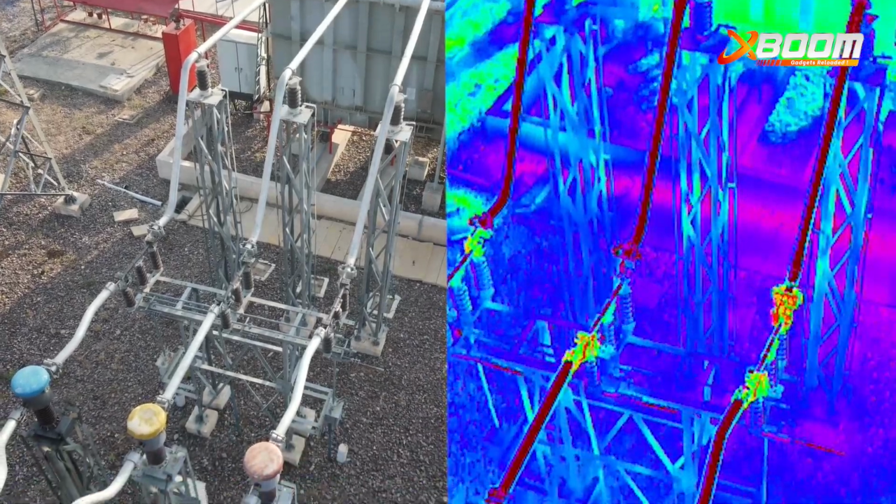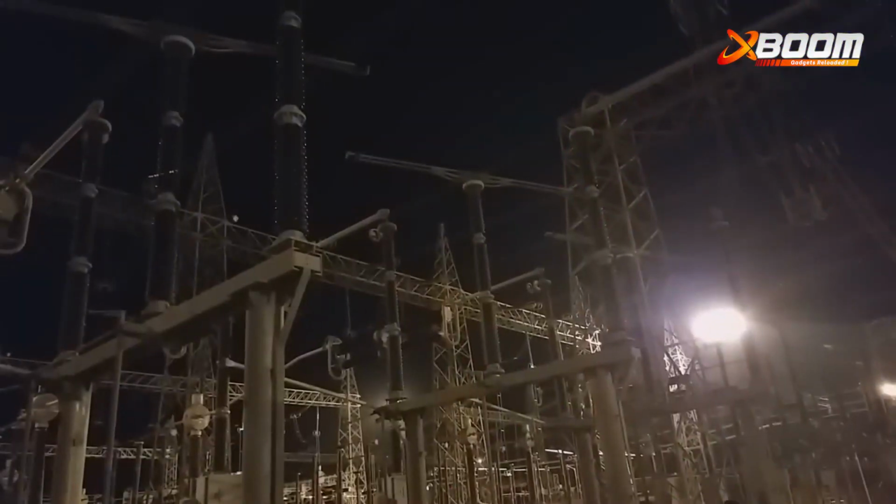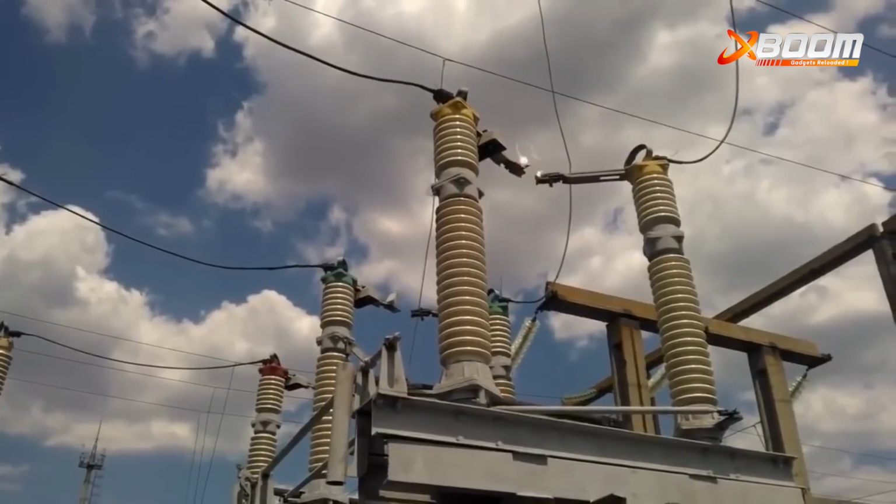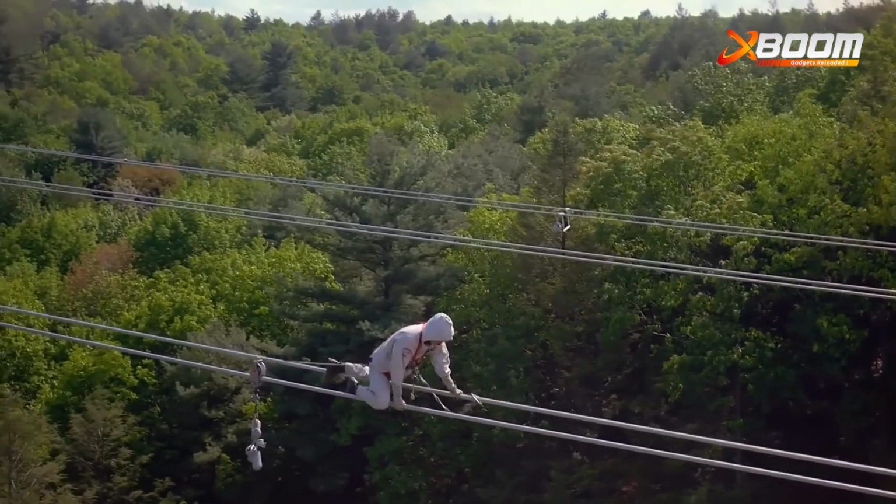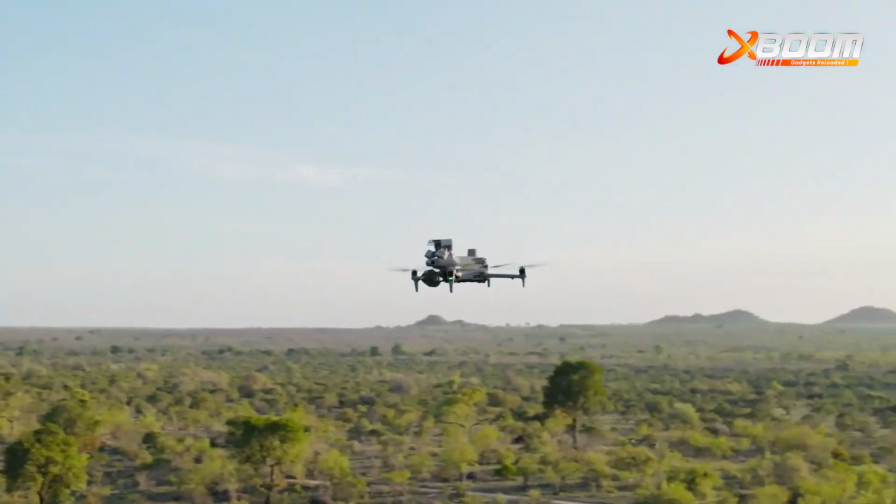Hotspots, abnormal heat zones in electrical infrastructure, are a serious threat. They can cause equipment failure, power outages, and even fires. Traditional inspections are slow, risky, and labor-intensive, especially in high-voltage areas. That's where Xboom drones come in.